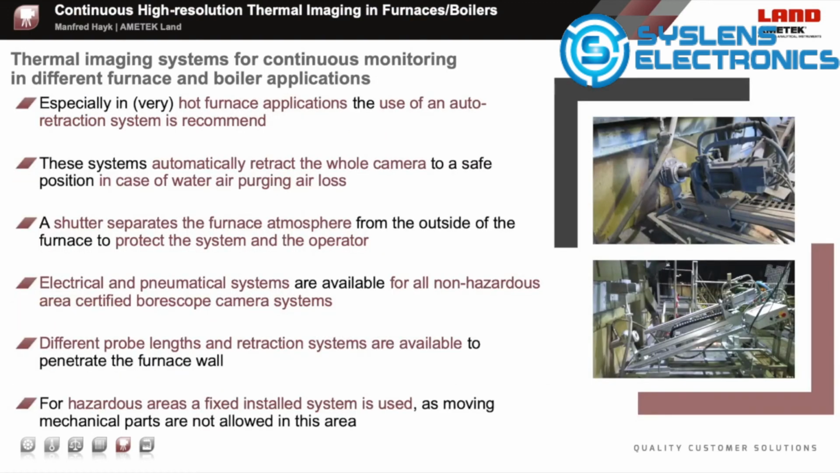All these cameras are available with different versions, providing the best solution for each furnace monitoring application. In hot or even very hot furnace applications, the use of an outer retraction system is recommended. Electrical and pneumatic systems are available for all non-hazardous area certified borescope camera systems.